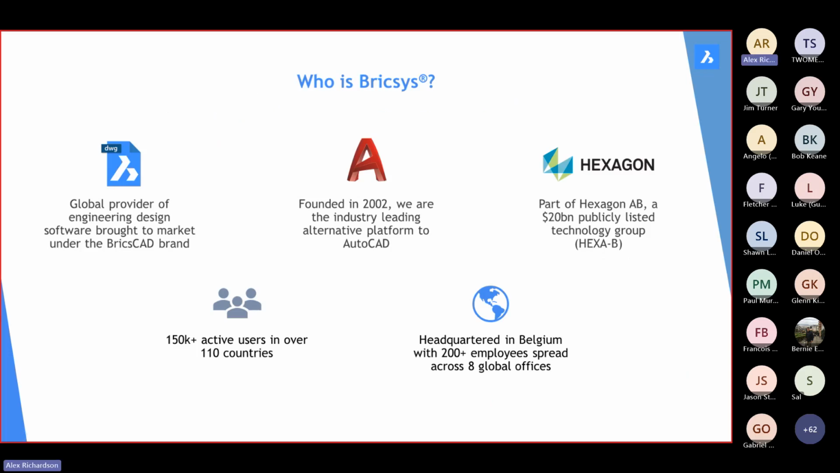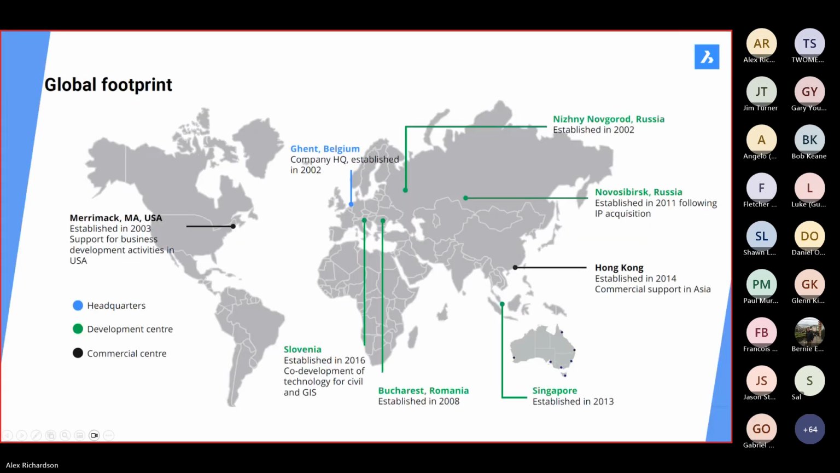Who is Bricsys? Bricsys is a global provider of engineering design software brought to market under the BricsCAD brand. Founded in 2002, they are not a small startup, but a fully fledged CAD software company. Since 2018, they have been part of Hexagon, going from 200 employees to now being part of a 2,000 strong company. Their headquarters is still in Ghent in Belgium, started in 2002, now spreading across the globe with development centres and commercial centres in far reaches of the globe.